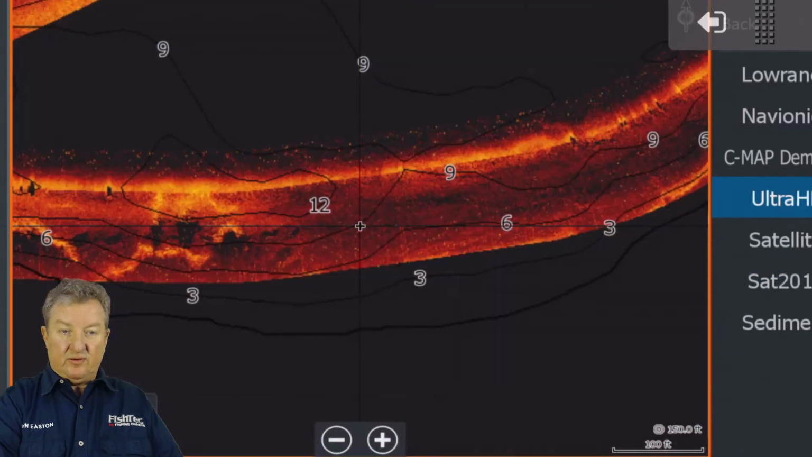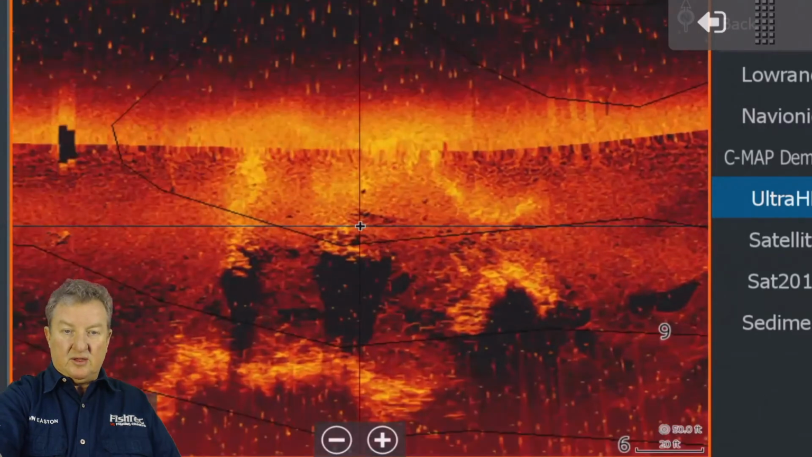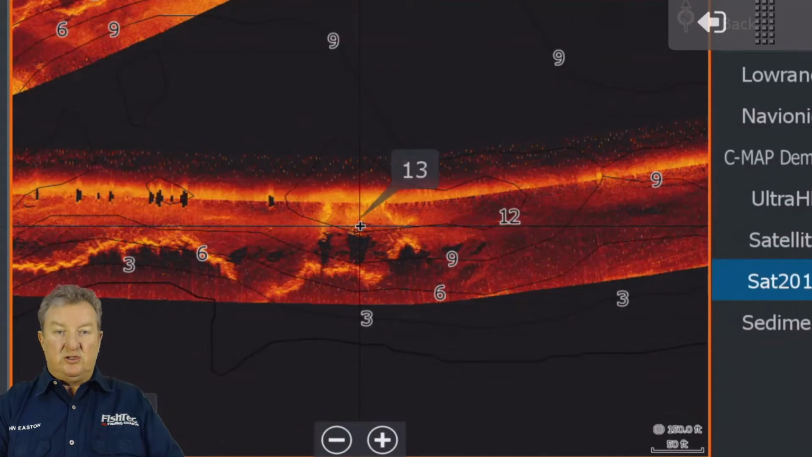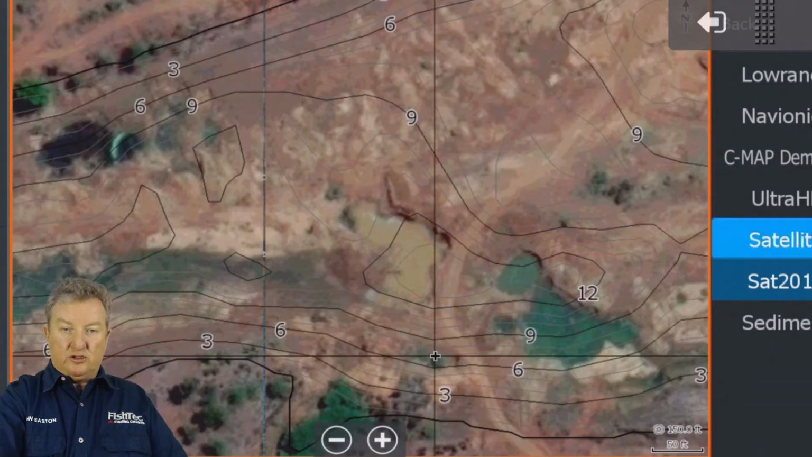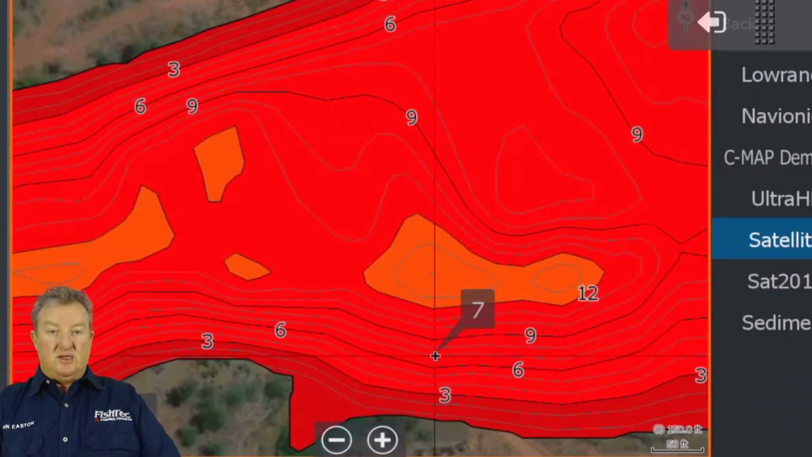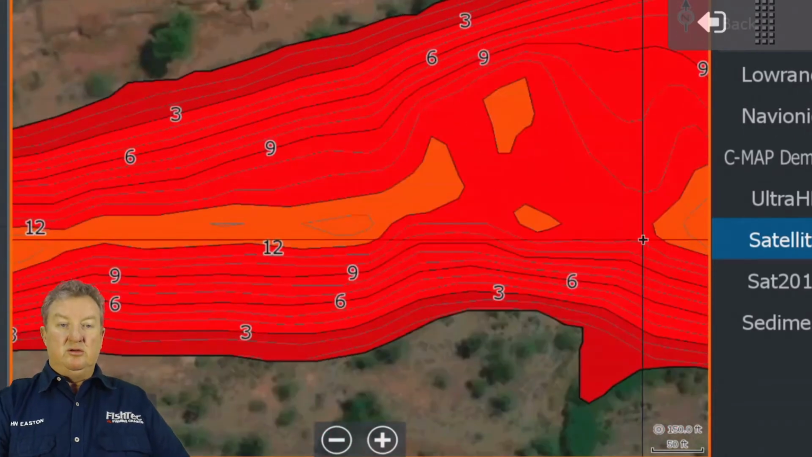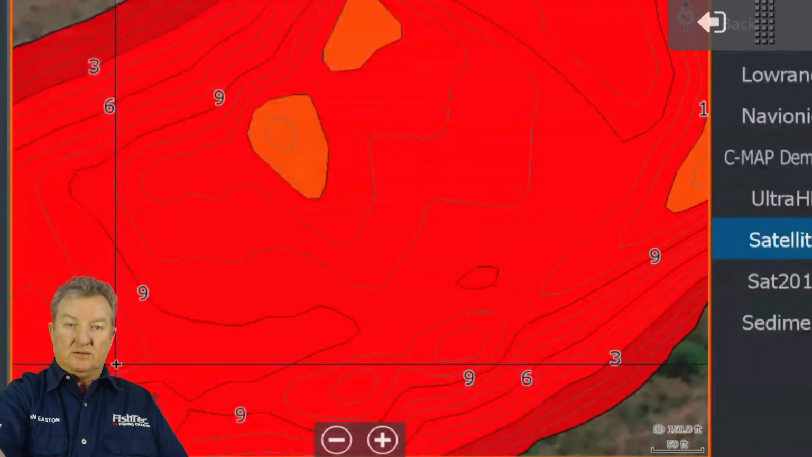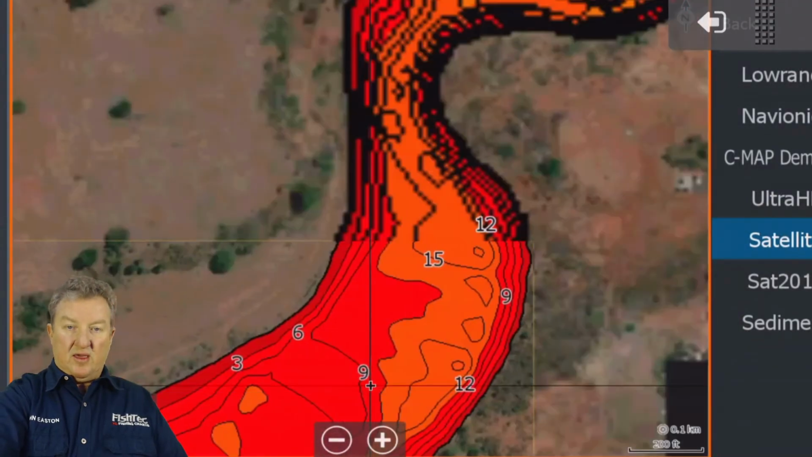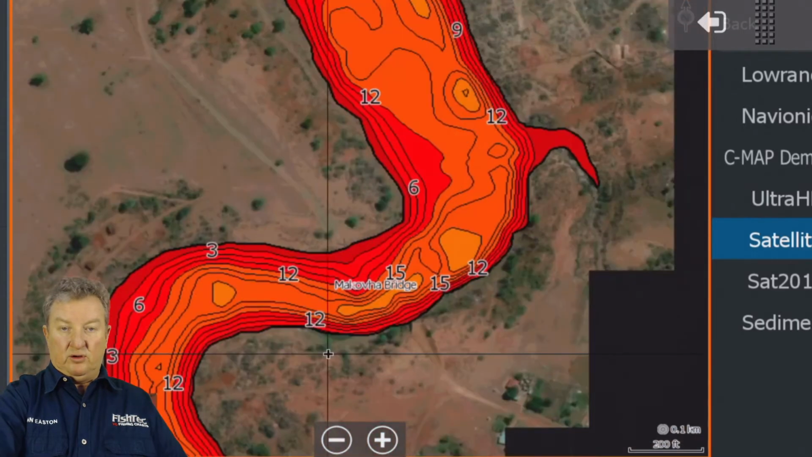Let's see, did the UltraHF, yeah, you can see the UltraHF picked it up as well. You see that? This is where they've been sand mining. But what's nice is you can flick over to this 2016, if your depth contours are in there as well. If you go to just your normal satellite view, there's your depth contours. Obviously keep in mind, if the dam is down by 12 feet, you're not going to get into this area. This whole area is going to be out of bounds. So if the dam's down by 12 feet, that's as far as you're going to get. That's going to be the end of the honeymoon. So yeah, guys, that you're going to have to watch out for.